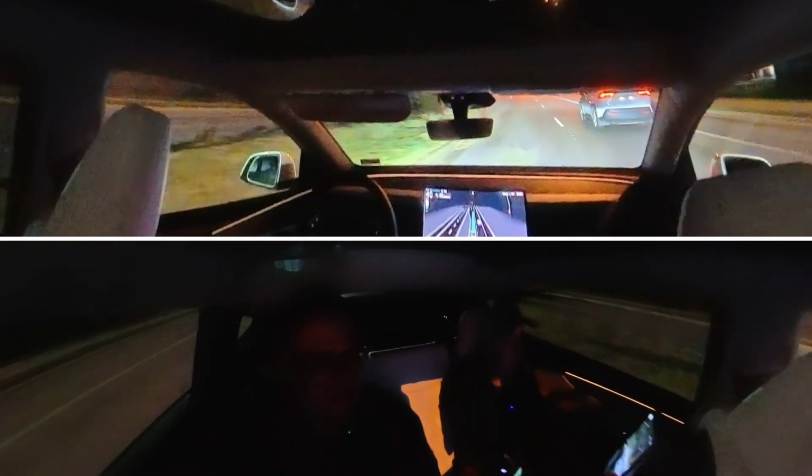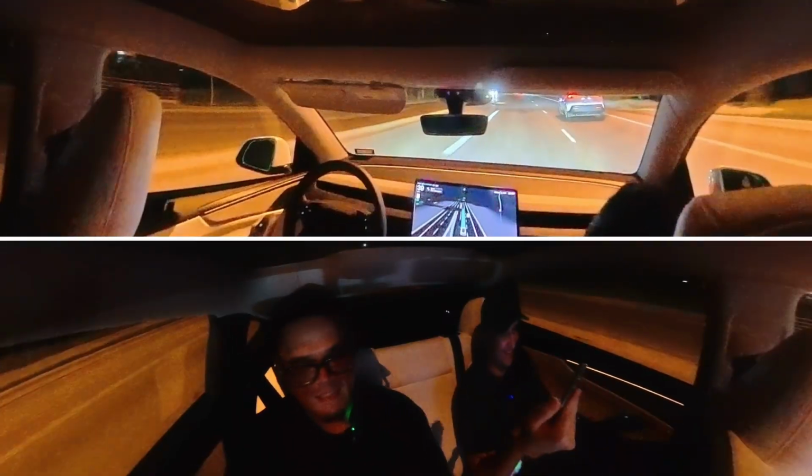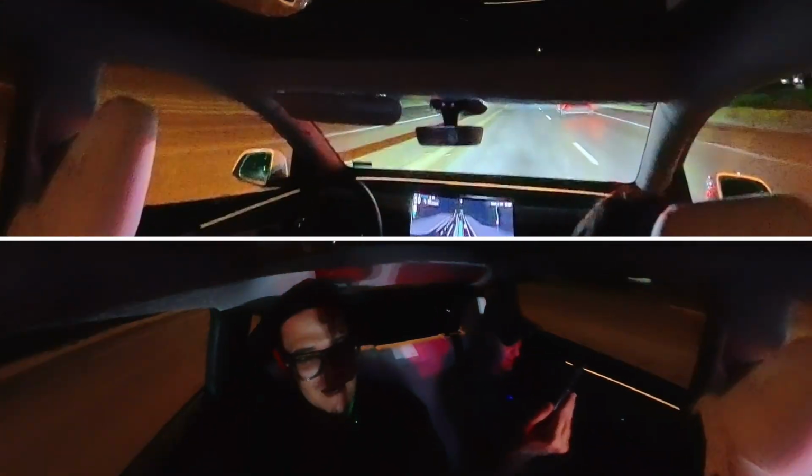We're testing Dirty Tesla's hands tonight to see how much strength he has. Thankfully, I have 2 gimbals. It's been 70 hours. Yeah.